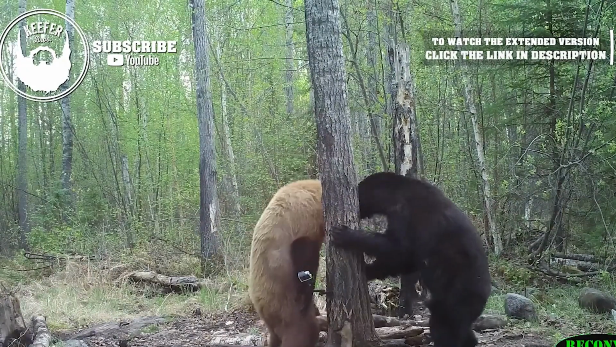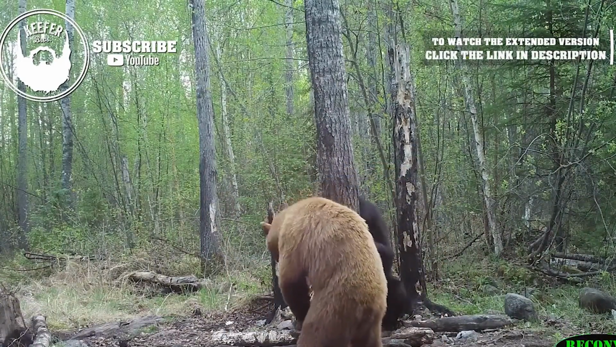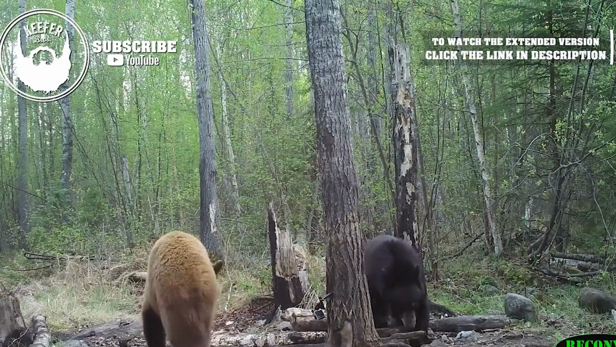As they went around a tree and waited for the right moment to charge at each other again, the darker bear stayed angry and the cinnamon bear calmed down. As they went around the tree, the tension went down. The two black bears decided to stop fighting, so they got back on all fours and talked it out.